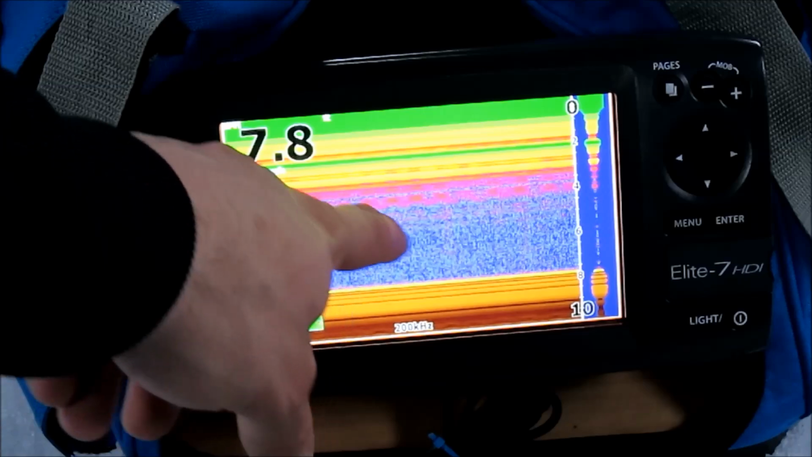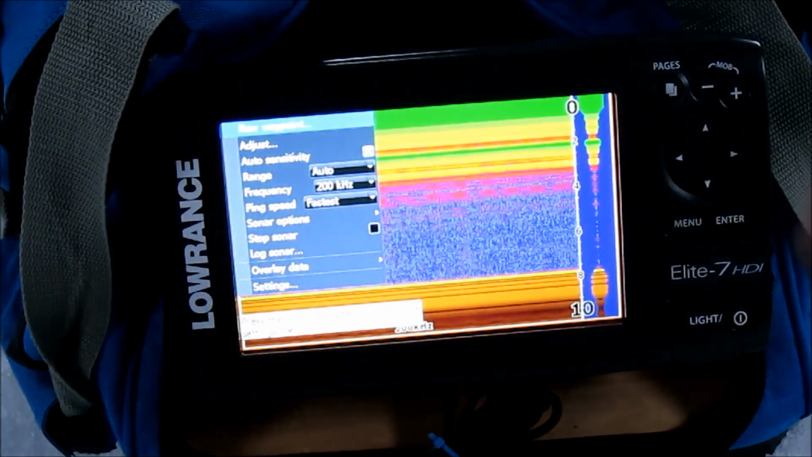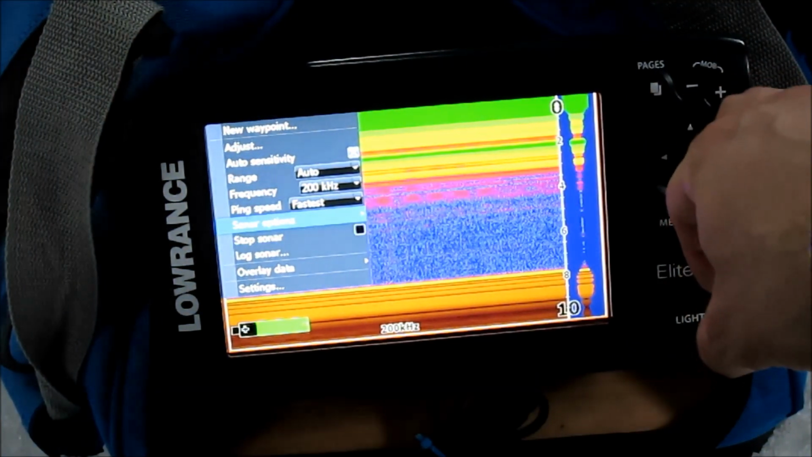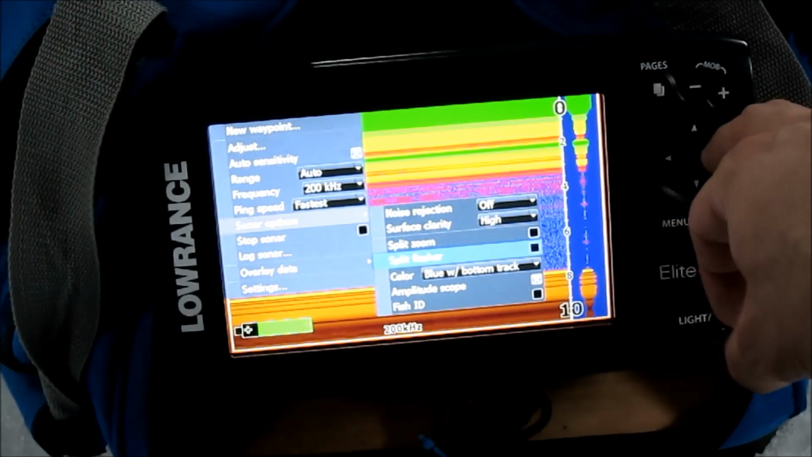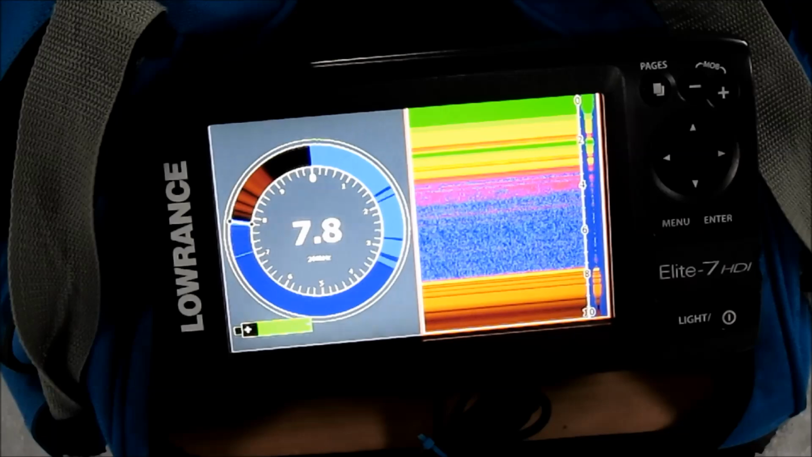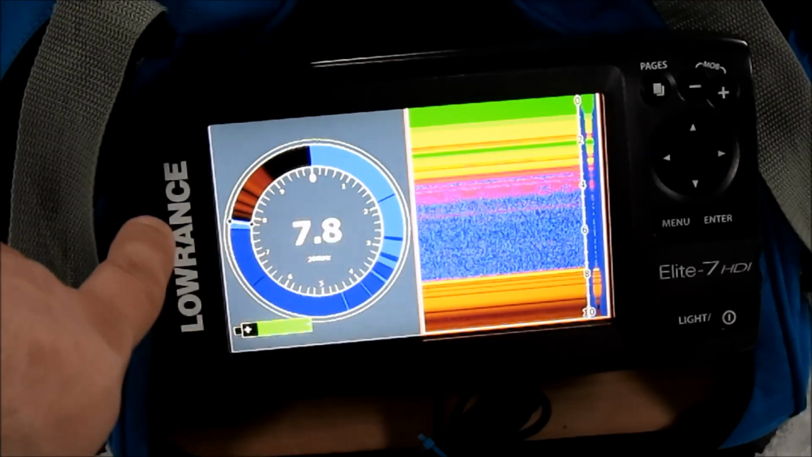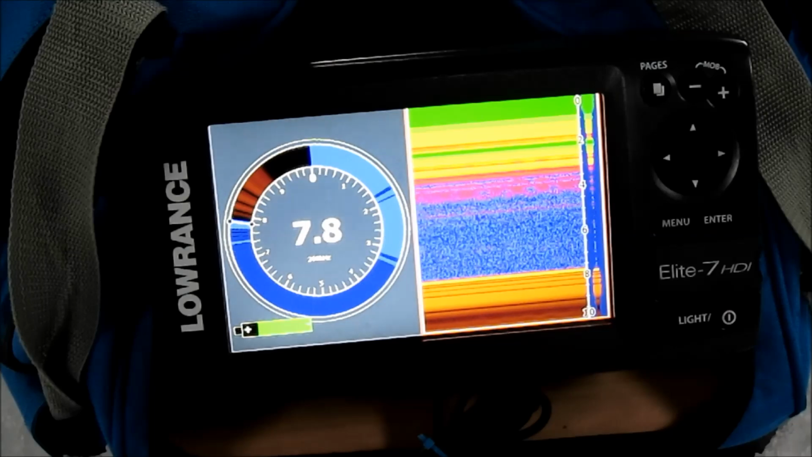If you're used to using a flasher on ice fishing, this does have a flasher mode. You just need to go to menu, sonar options, and we can go to split flasher. This is very helpful. If you're used to using a flasher on the ice, you still have your standard sonar, which is really nice, and then you have your flasher, which if you're used to using, it's great.